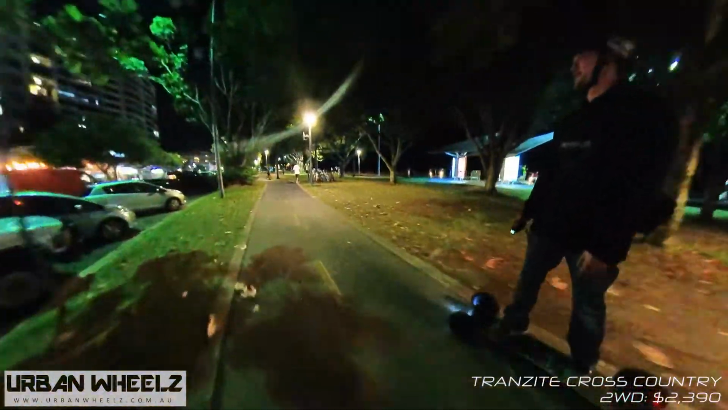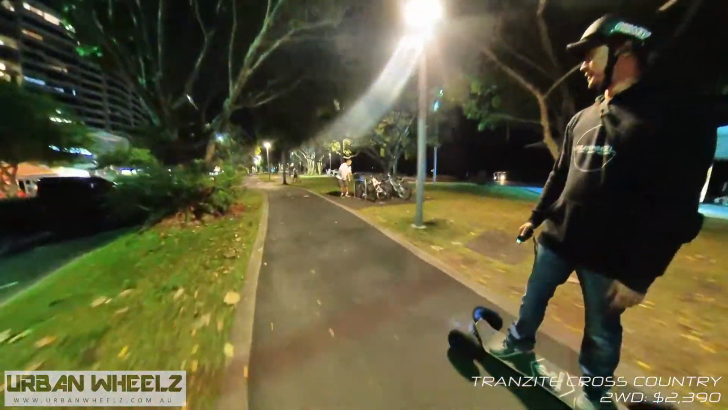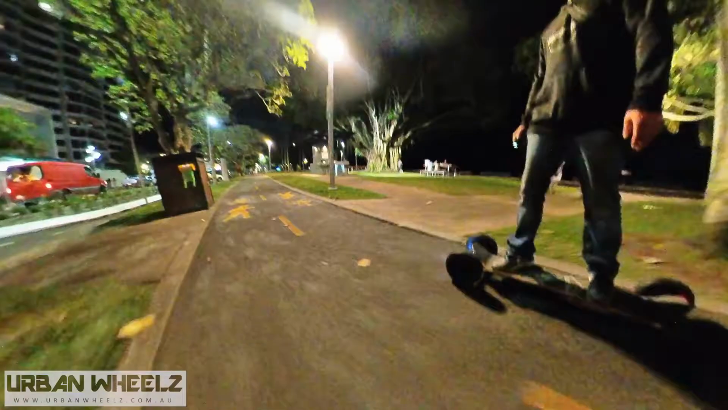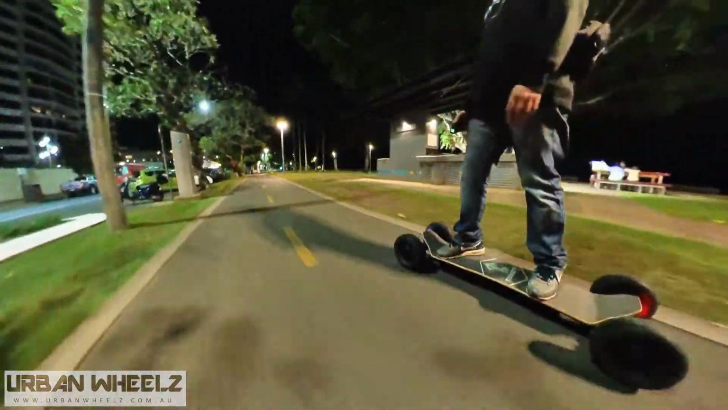So now we've just passed the esplanade, hitting this boardwalky section. The people have died down a bit, so we can actually sort of turn the taps up a bit.